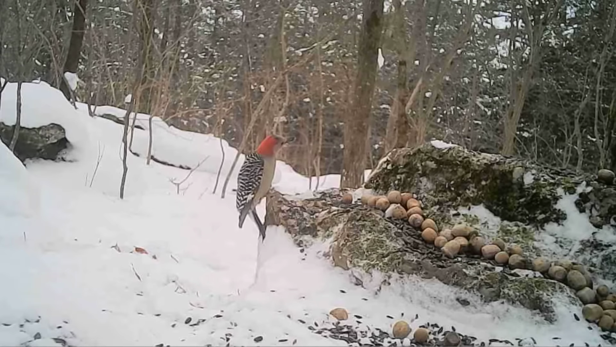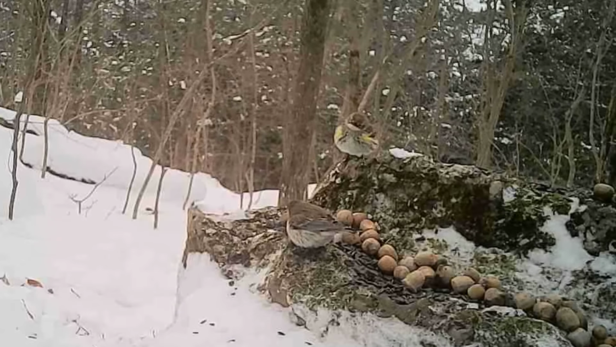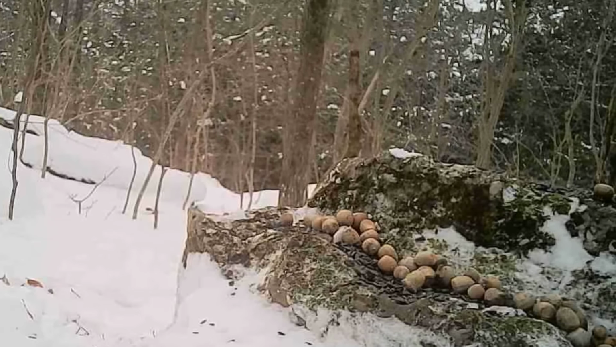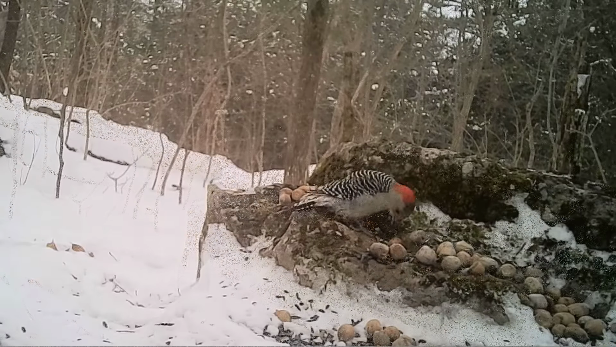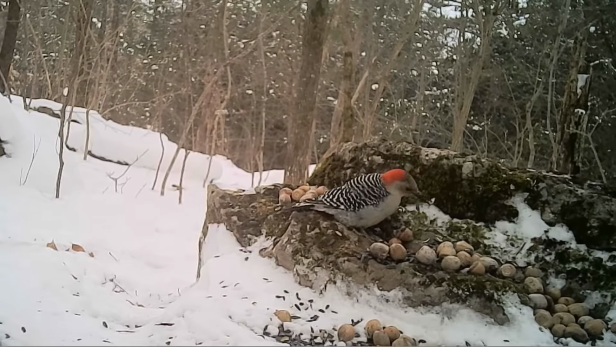But the deer found it first. And all sorts of little birds enjoyed it. I know they would. They have a hard time getting anything to eat in this snow. And the old woodpeckers, they really enjoy these sunflower seeds.